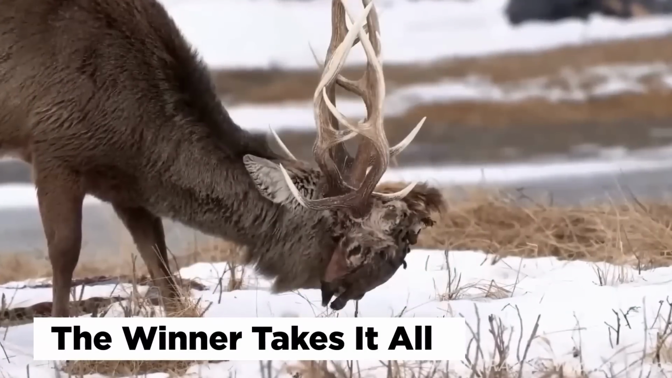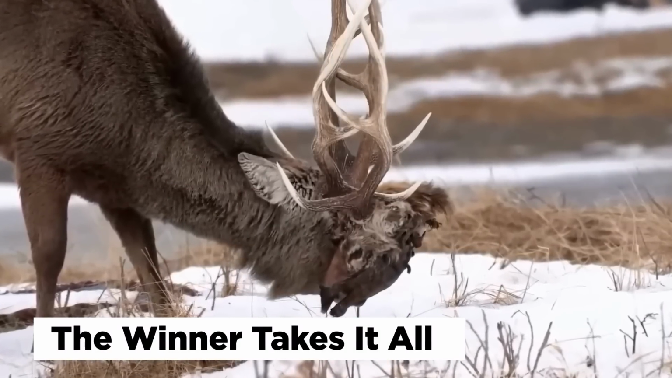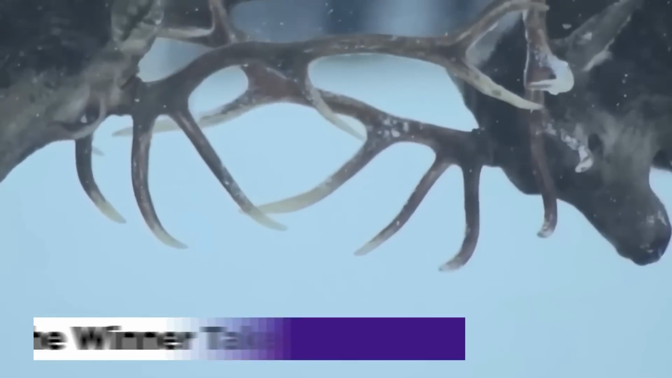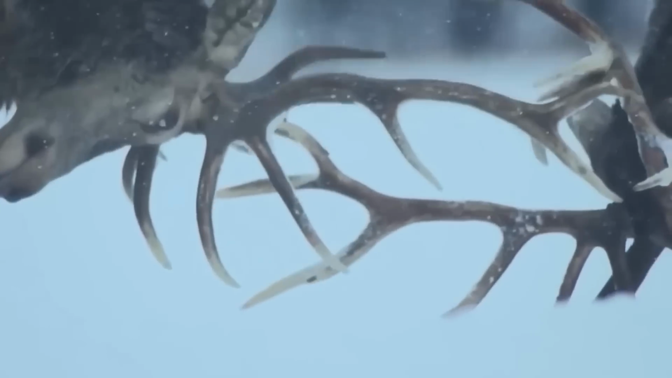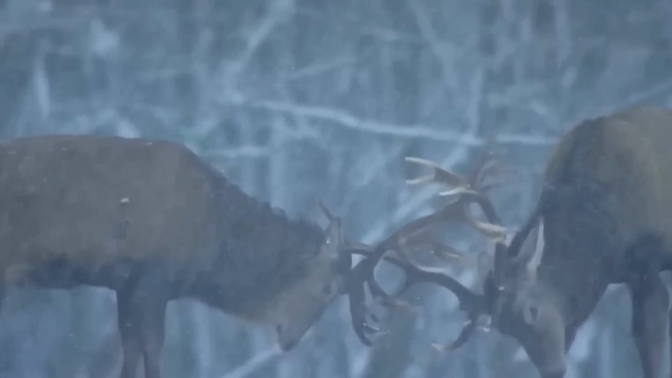The winner takes it all. The animal kingdom is sometimes pretty gruesome, and this is where survival of the fittest becomes clear. It's a well-known fact that deer males usually fight, and with those antlers, it can quickly become a gnarly business. But nothing could have prepared us for what these trail cams caught.